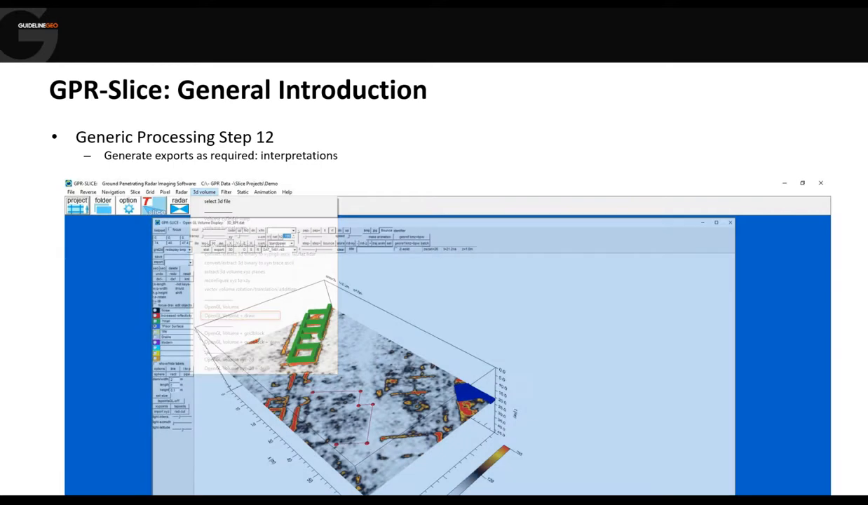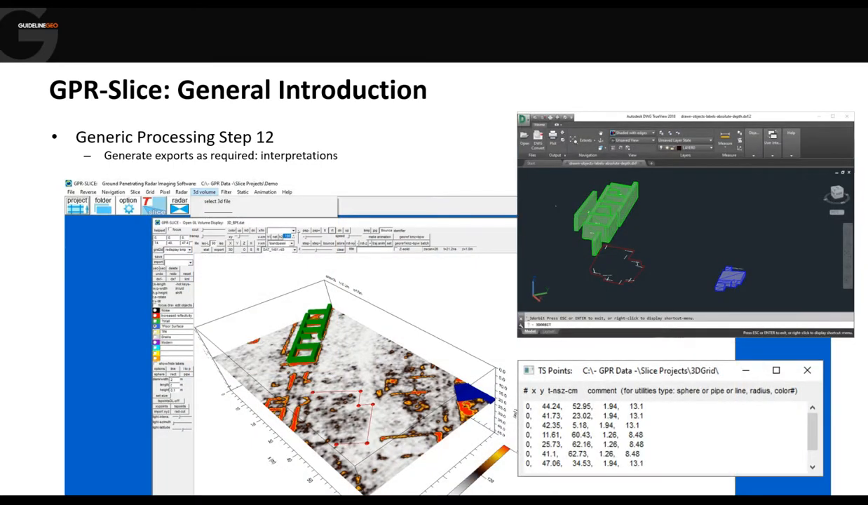In terms of the interpretation, there are a number of options, from the very basic, just digitizing single points or horizons, to actually drawing interpretations into our volume, which can then be exported again, either as simple XYZs or into CAD as DXFs.